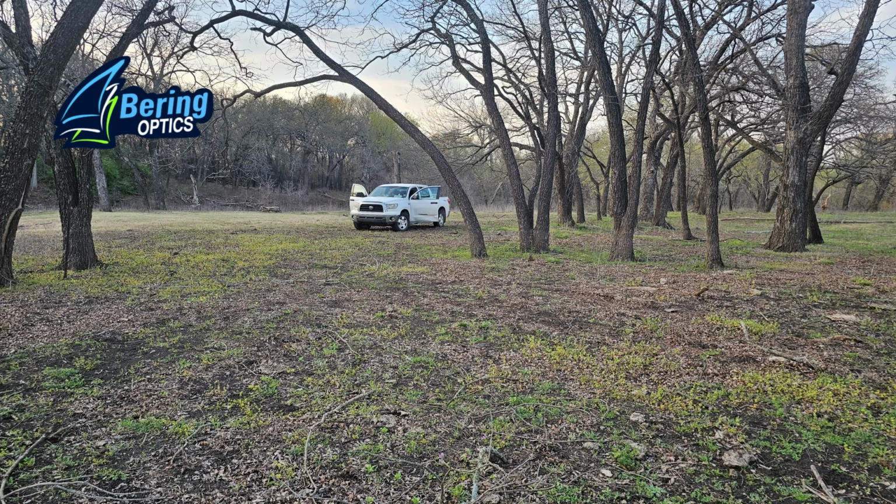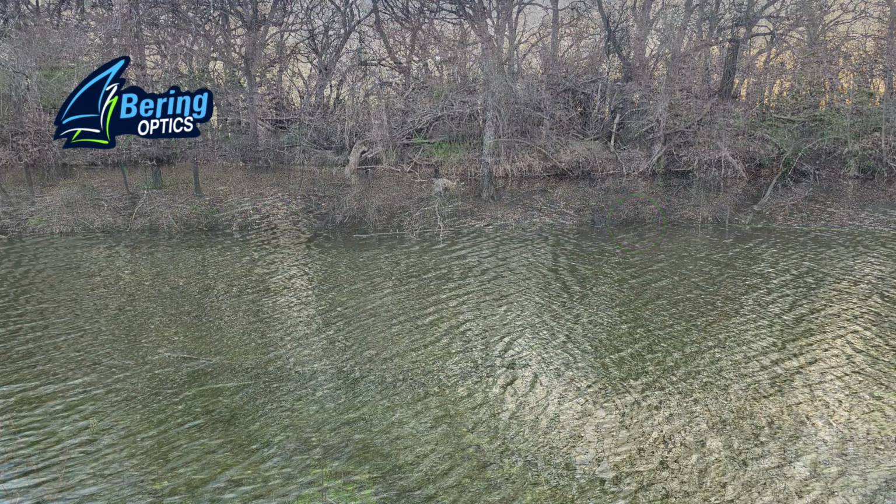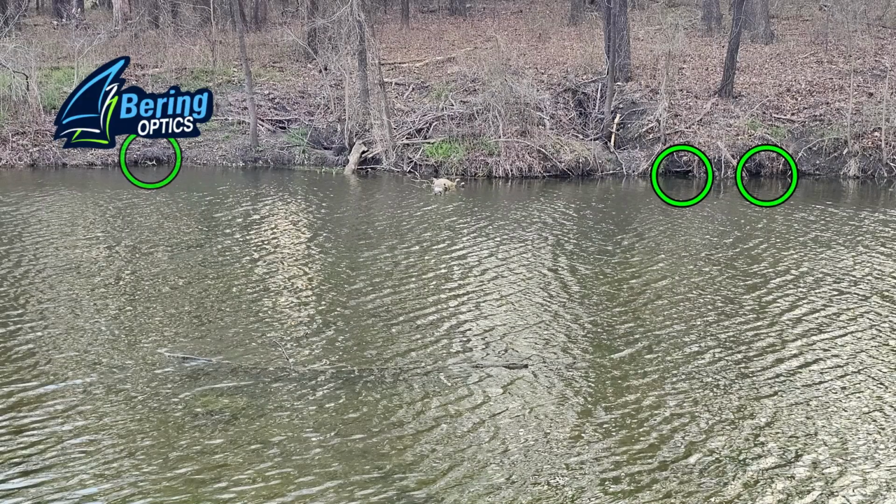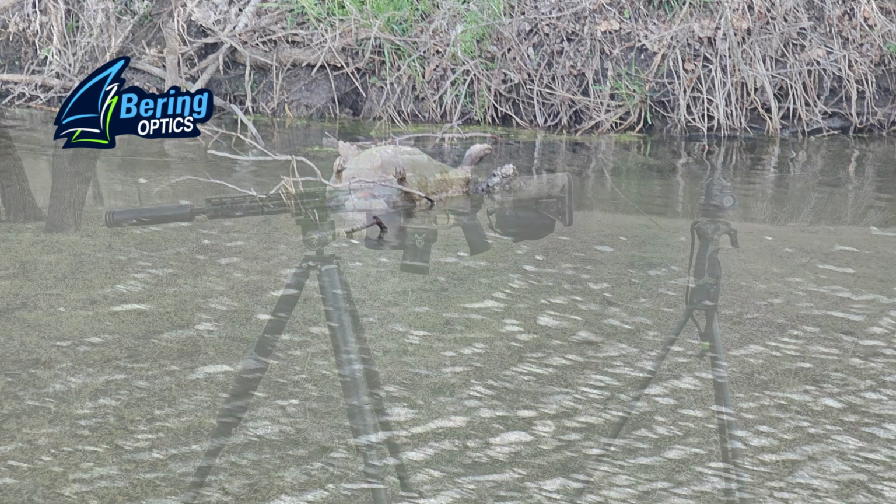Got here early to do some scouting, looking for beaver sign, and here it is along the creek. Those are all burrows in the bank. Got some more burrows here, but the real obvious sign is here in the middle, and that would be a dead beaver that the grandson of the landowner killed. He does have a beaver problem.